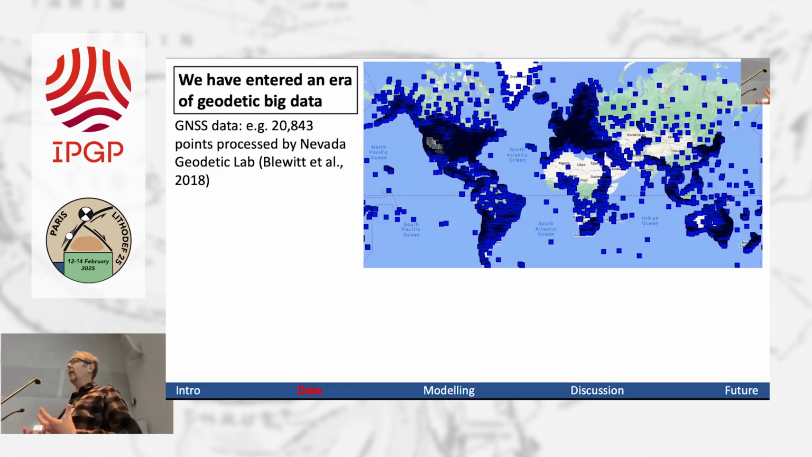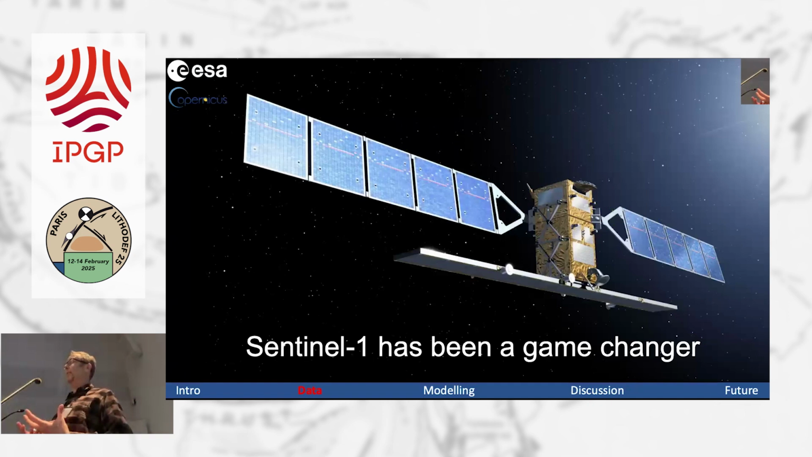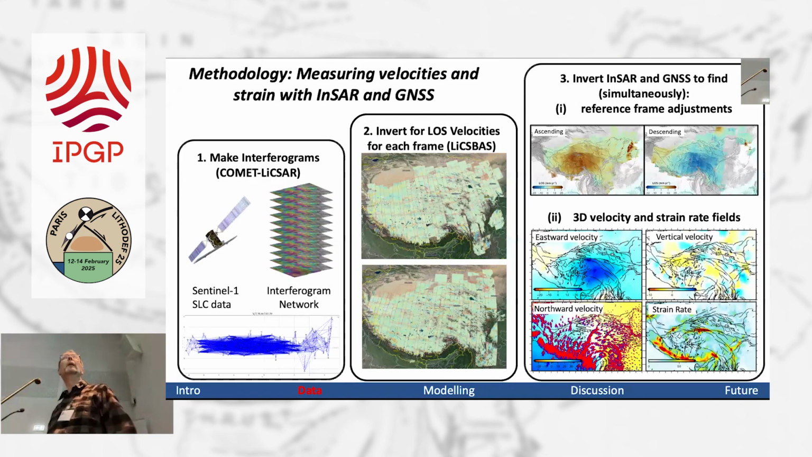So we're entering this era of geodetic big data. This is continuous GNSS data processed by the Nevada Geodetic Lab, tens of thousands of sites. At the same time, we've got incredible InSAR data from systems like Sentinel-1. And Sentinel-1 in particular has been a game changer. It's a European satellite. It's acquiring data systematically over all the tectonic and volcanic areas. And that data is free and open for anyone to use for any purpose. So we've been able to do this mass processing. There are groups in France doing this as well, exploiting this incredible resource that's measuring how the Earth deforms.